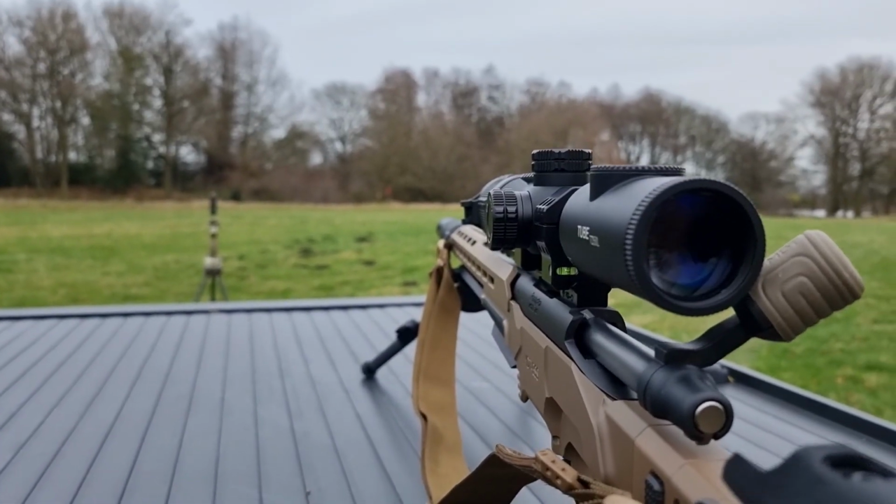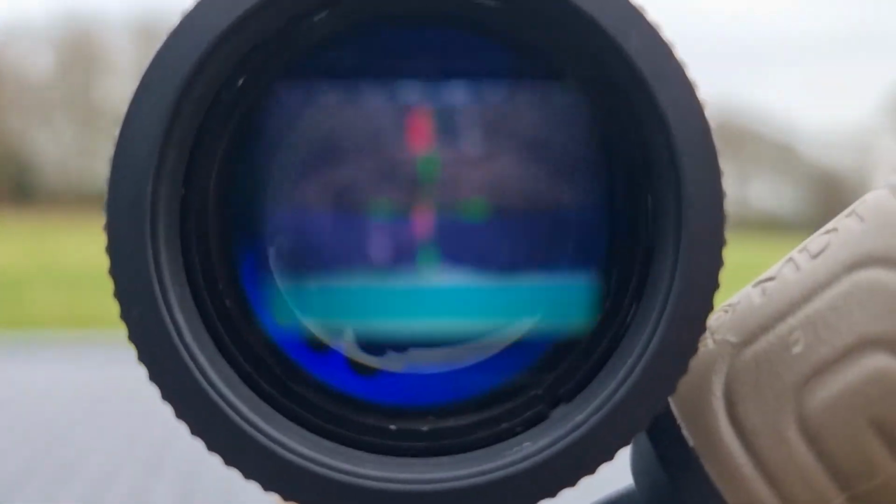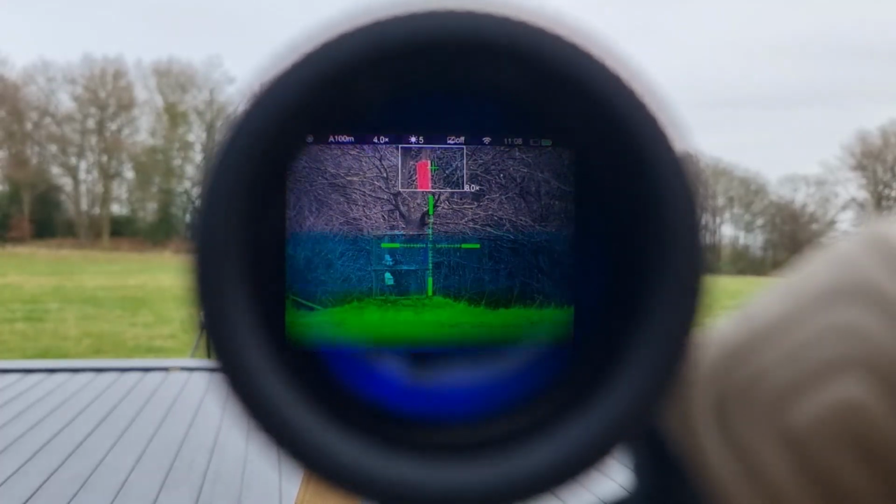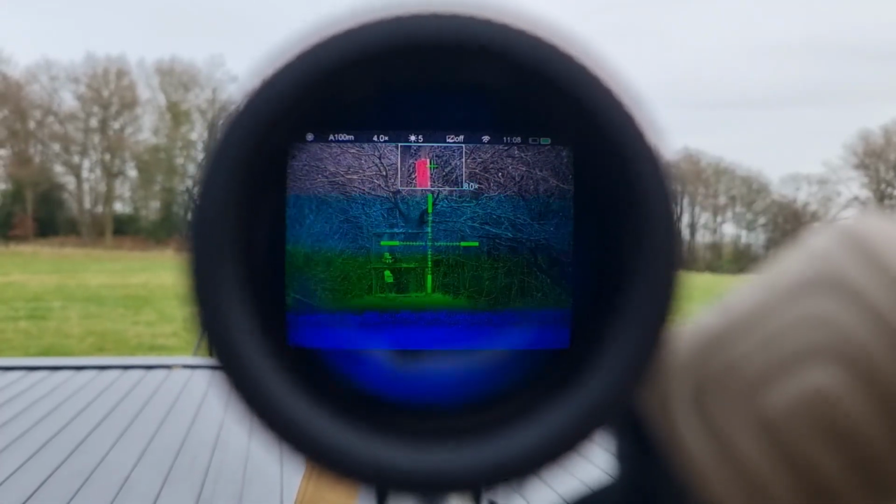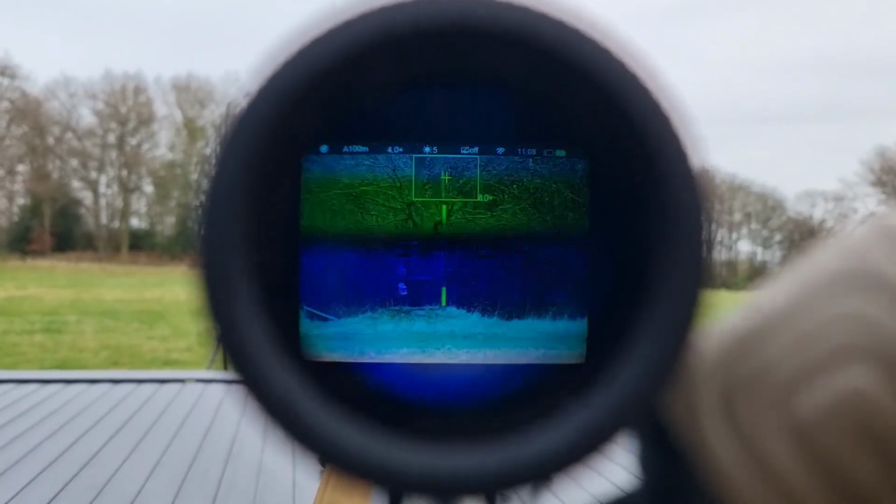This may not work, but just so you can see, through the back of the scope, if I bring that into focus, you've got your picture-in-picture mode, forgive the flickering, which is on 8x, and your crosshair. It's all nice and visible with the information at the top of the screen.